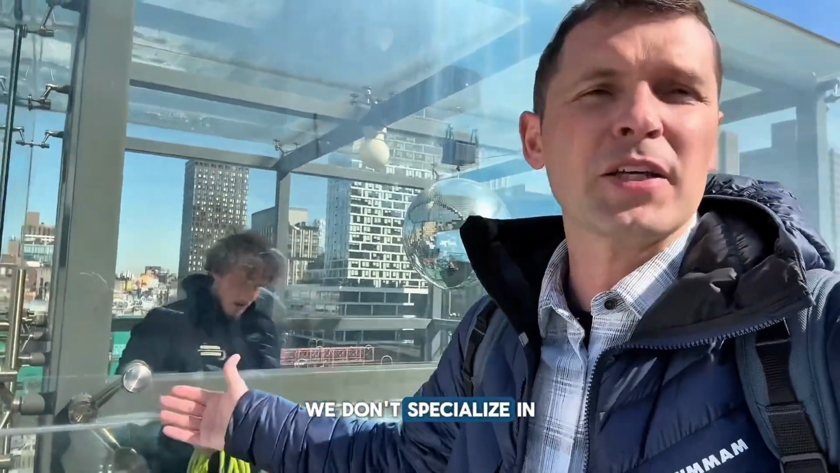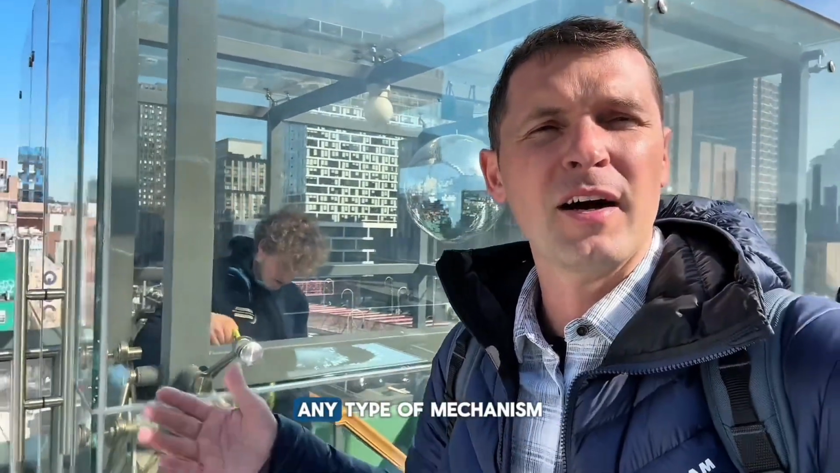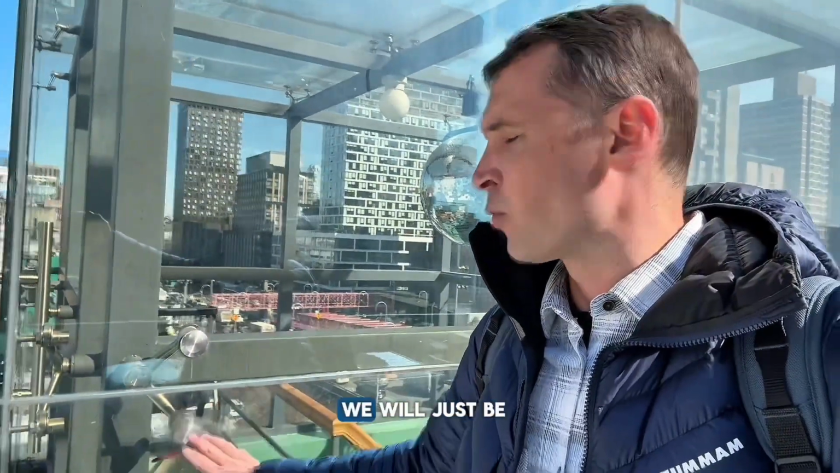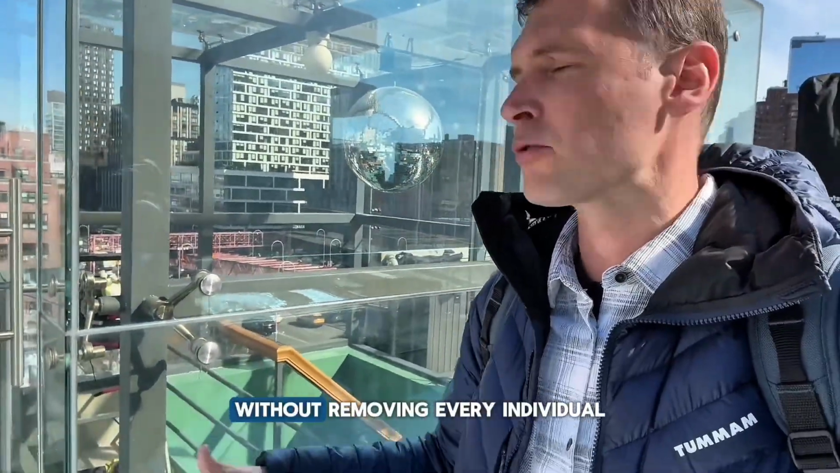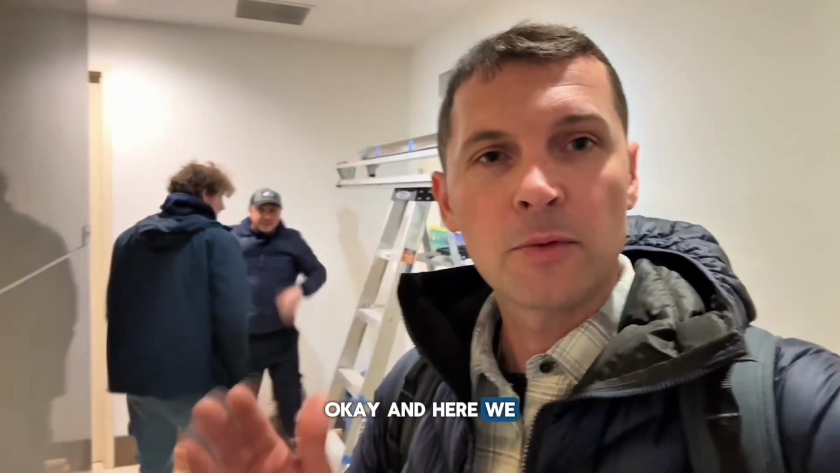Honestly, we don't specialize in removing things like that. I'm trying to avoid removing any type of mechanism that we're not experts in. So we offered to the customer to do this type of installation of the film, and we will just be cutting through the small seam in the area so we could install this window film without removing every individual holder on the glass.